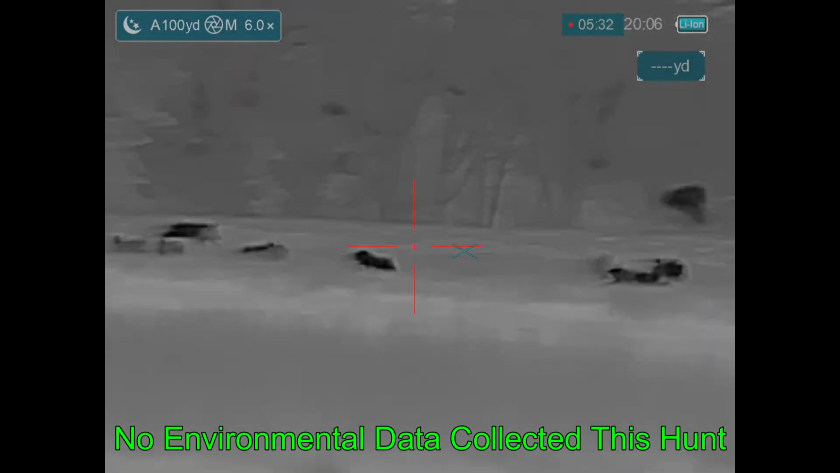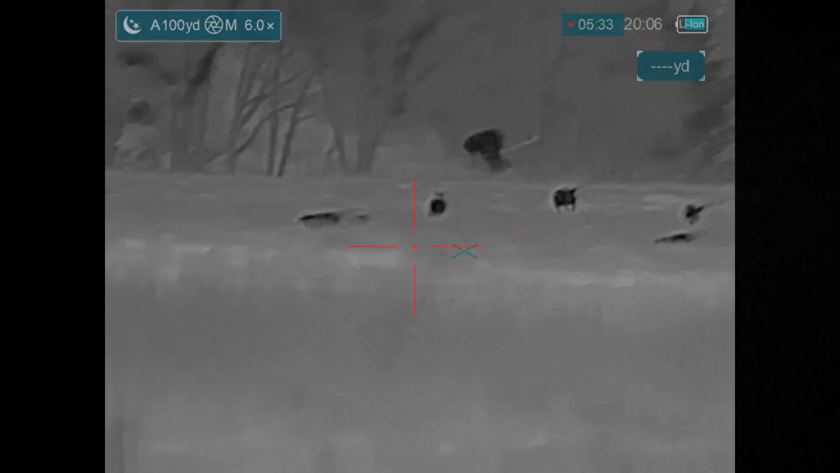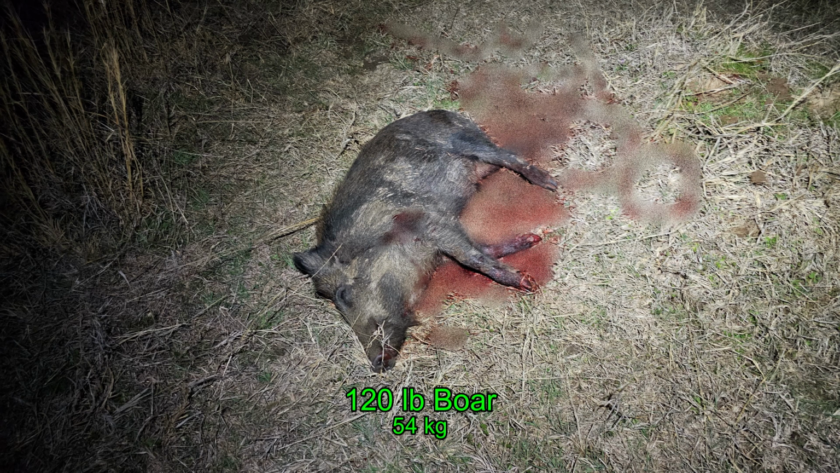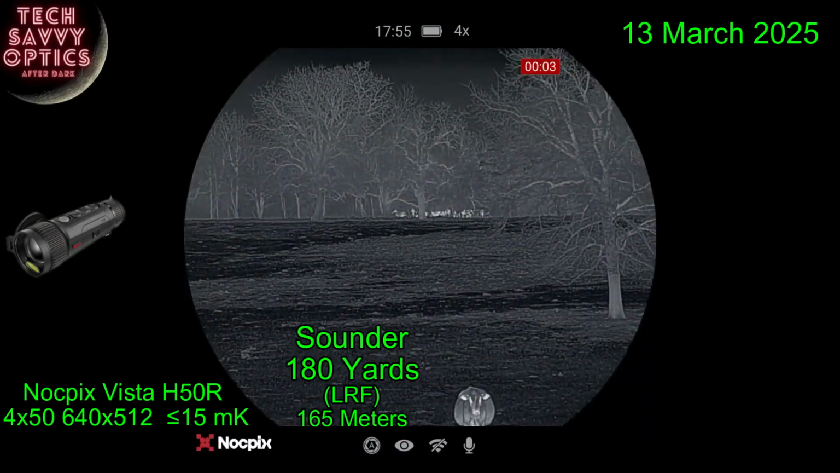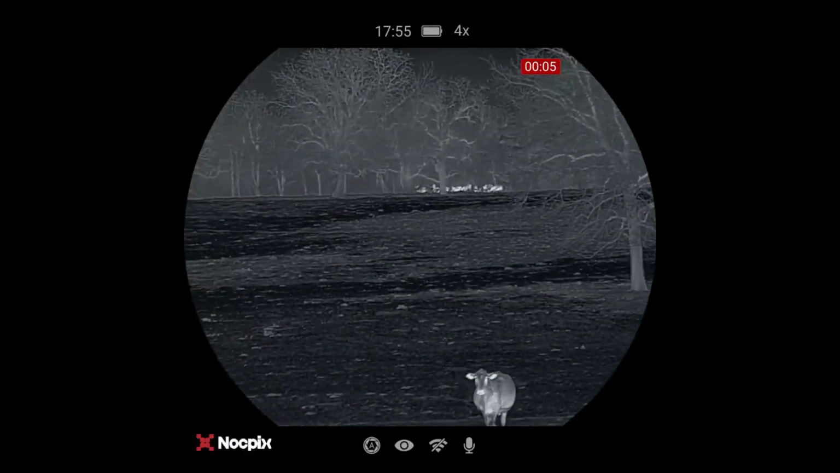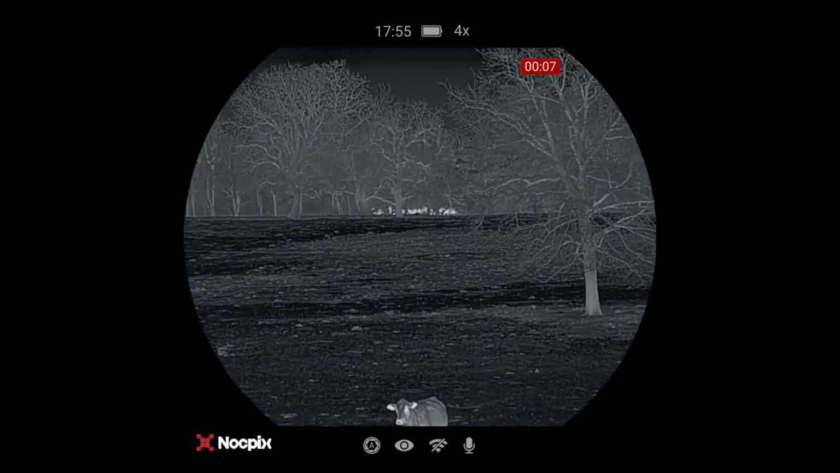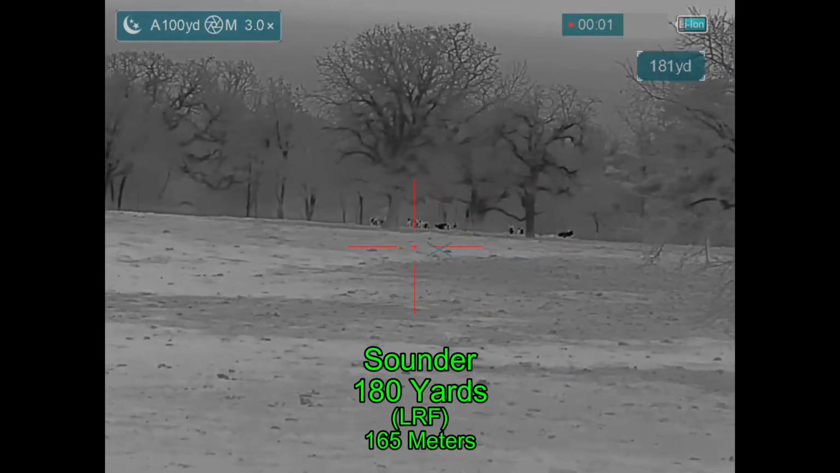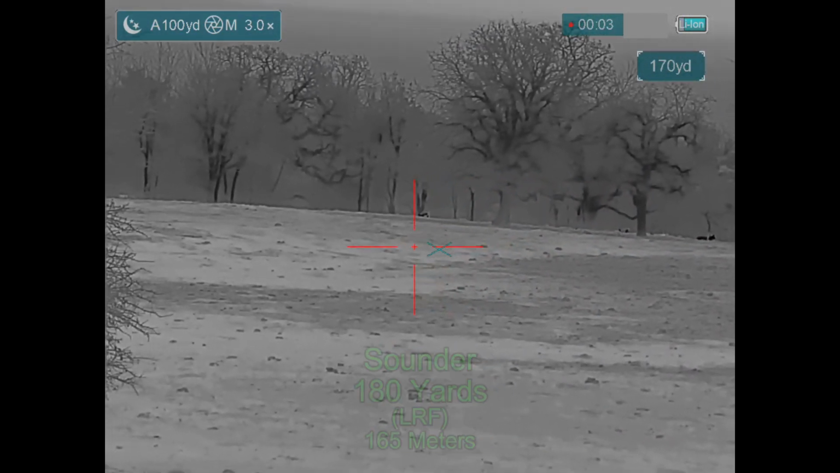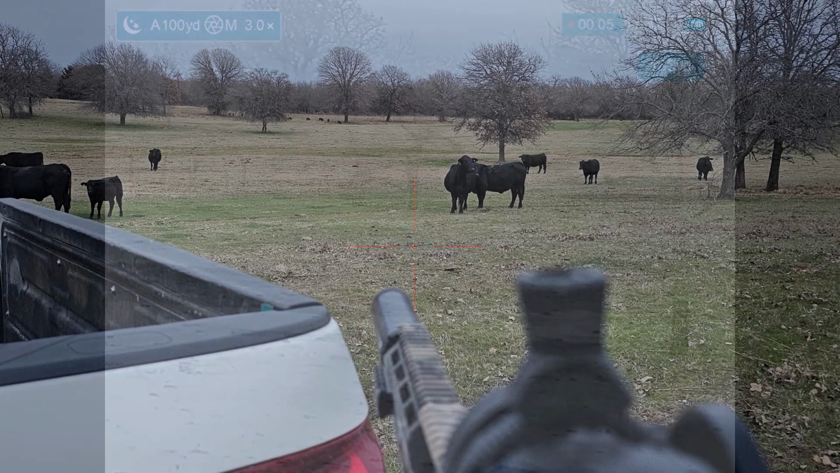Four shots in a row, and I don't think any of them connected with that hog. So I stopped at that point with my 120-pound boar, and I called it a night. Three nights later finds me watching hogs at a hay ring on the other side of the pasture. As it's still daylight right now, and I think 180 yards isn't too bad, I get on my rifle. Something happens, the hogs spook, and they are gone.